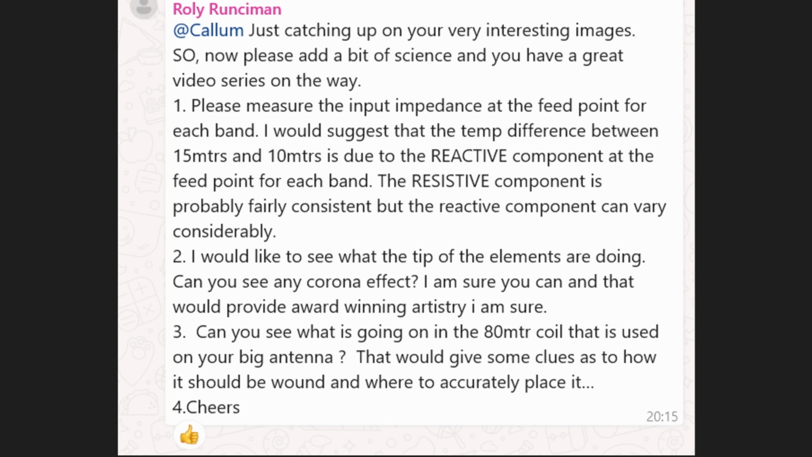And then got a big one from Rowley. All right, so number 1, please measure the input impedance at the feed point for each band. Now, what he's going on about is the difference between 10 and 15, but I've got a funny feeling that's more to do with the 3/4 element. So if we could lift the camera up with a little sort of drone or something, I don't know if my drone's capable of doing that, but it'd be quite interesting to get either a wider angle so we can see what's going on with the 3/4 element, or see what's going on at the top.